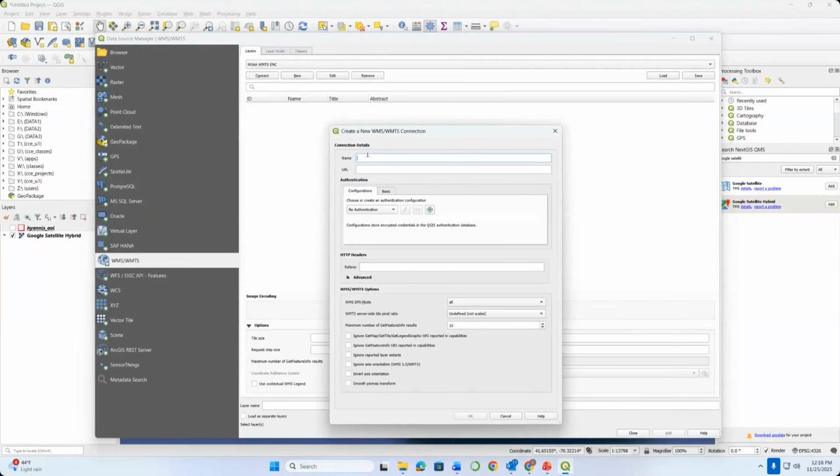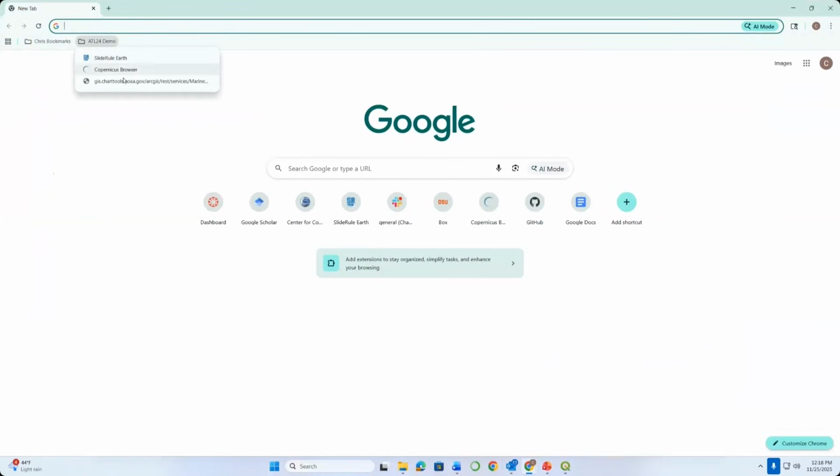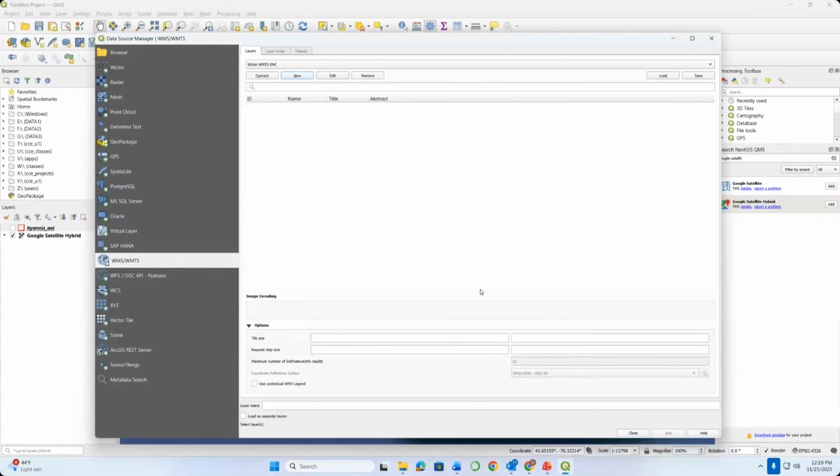I'll call this NOAA Web Map Tile Service ENC. And then I'm going to need to put the URL in here. To do that, again, this was one of the three links that should have been available on the training website. It's actually this one here that starts with gis chart tools. I'm just going to grab that whole URL and put that in here and say okay. It looks like I had already set that up, so it says, do you want to overwrite it? I'll just go ahead and say, sure, overwrite.